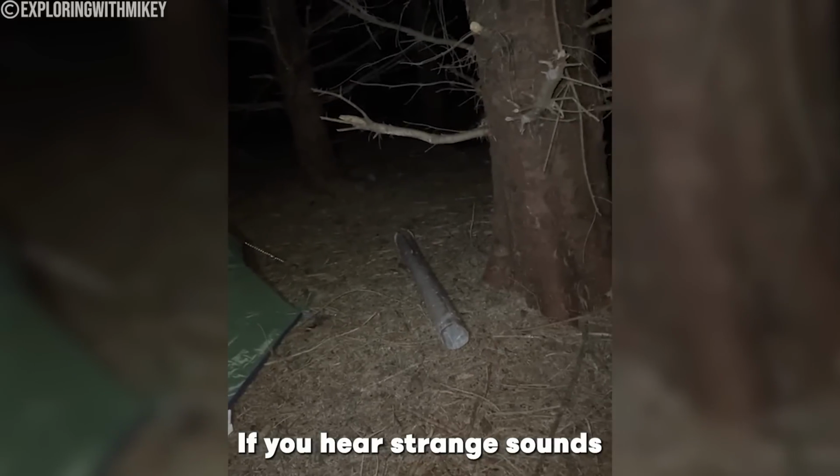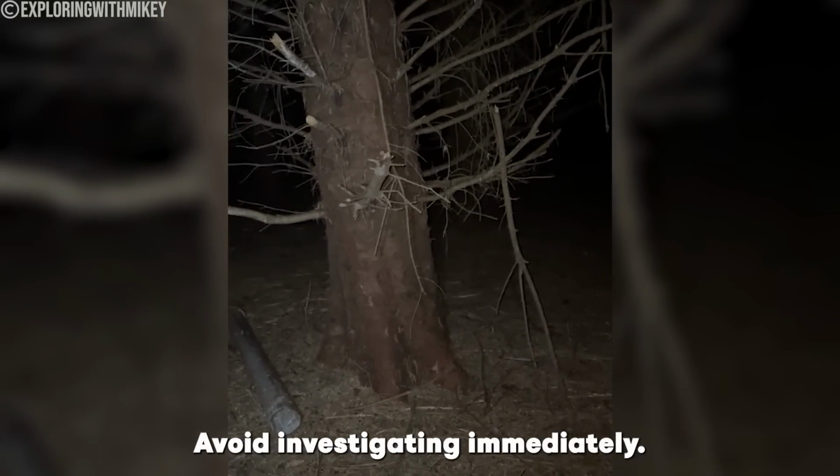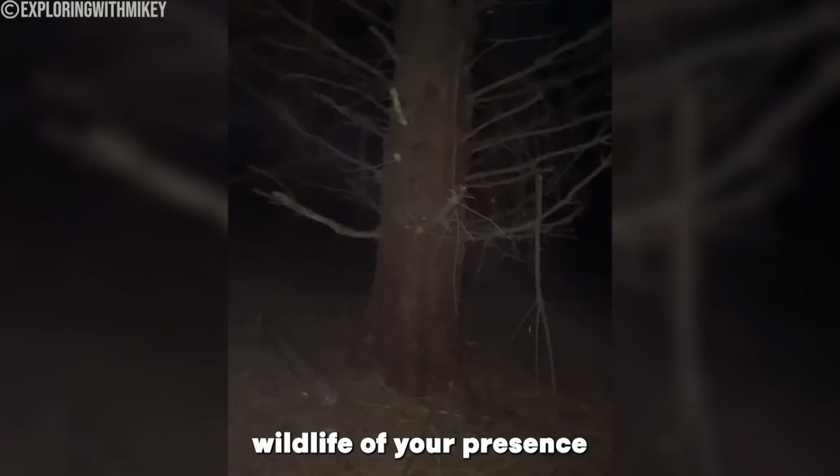If you hear strange sounds while alone in the woods, stay calm and assess your surroundings. Avoid investigating immediately. Make noise to alert wildlife of your presence and secure your campsite.